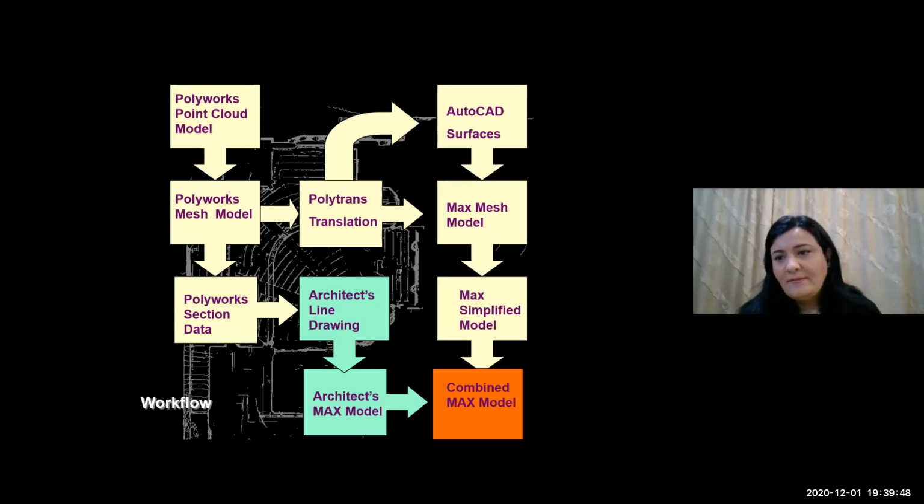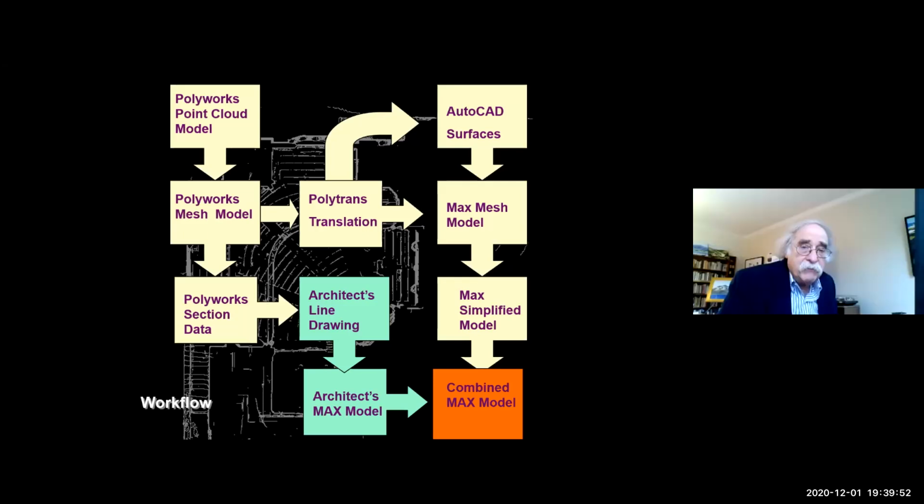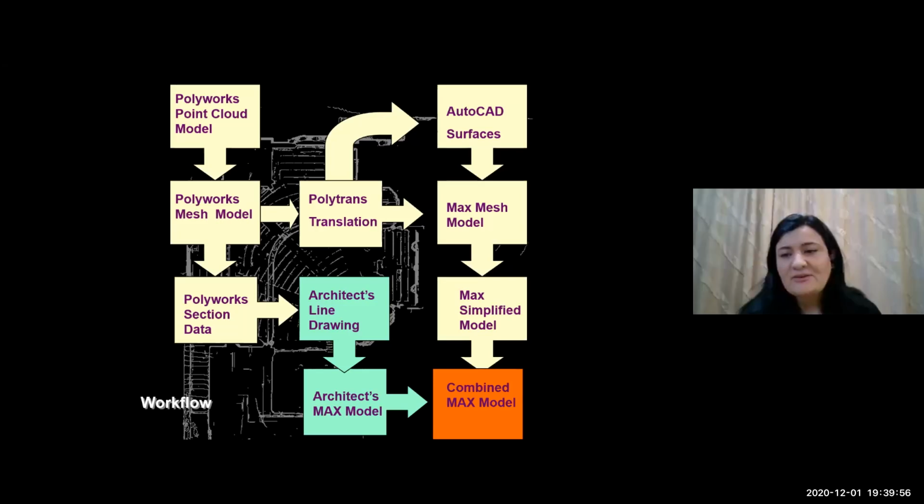And we used Polyworks for doing the data management of the points and mesh. And is that a software, Professor?